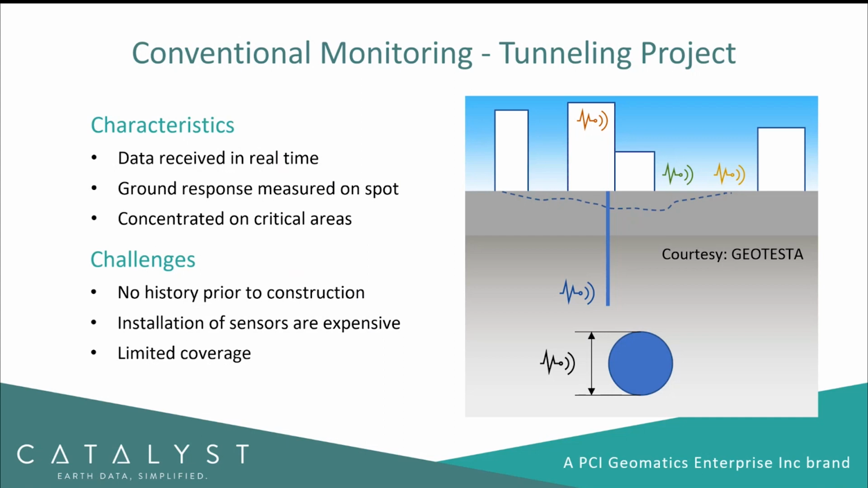Also, these sensors are very expensive to install, and they're put in very discrete or limited locations. So you might be getting real-time feedback where the sensors are actually located, but they need to be installed in very strategic locations. As a result, you end up with a lot of no-data areas where you don't have any information about more localized subsidence that might be occurring.